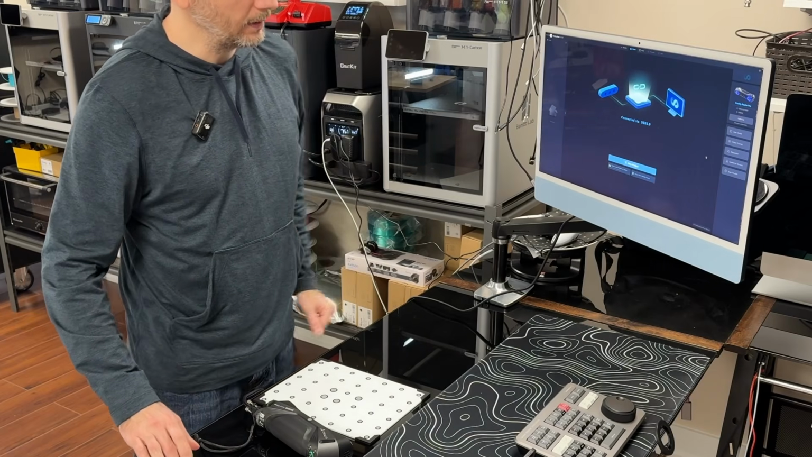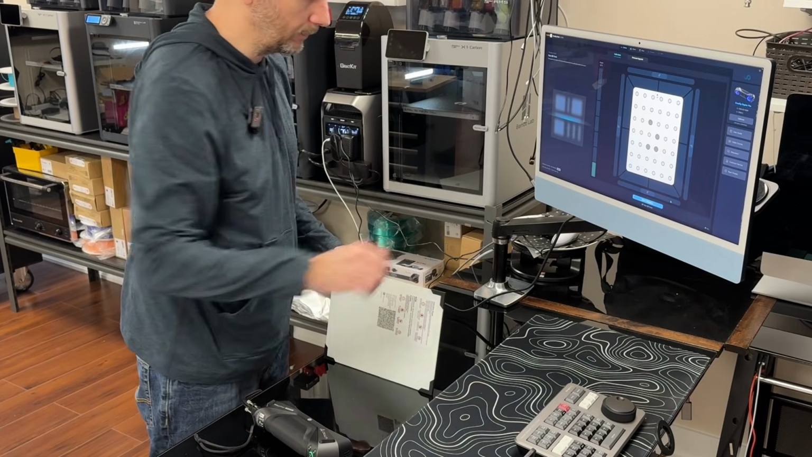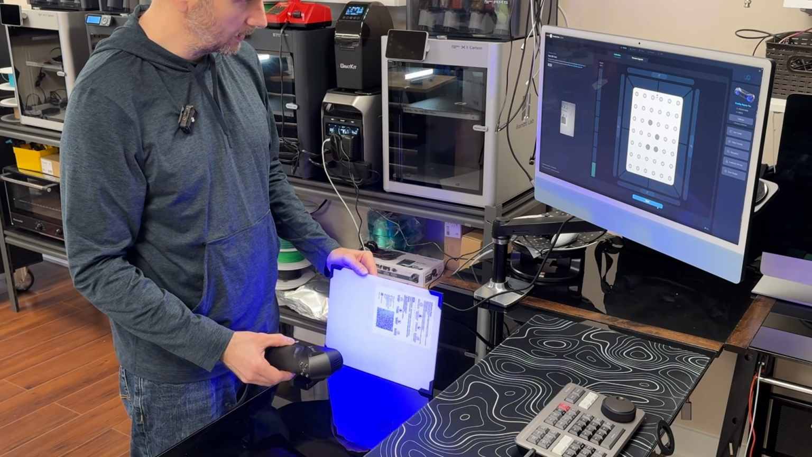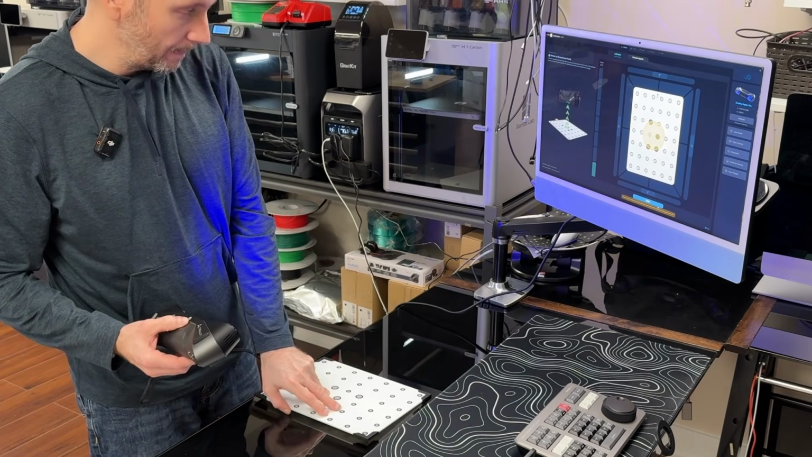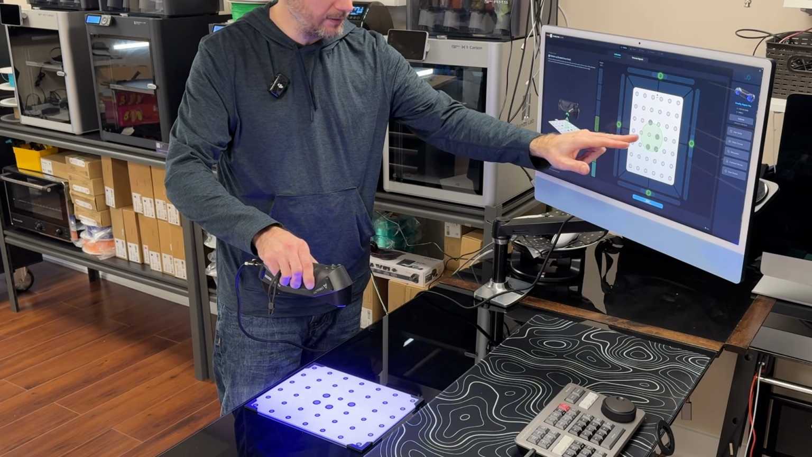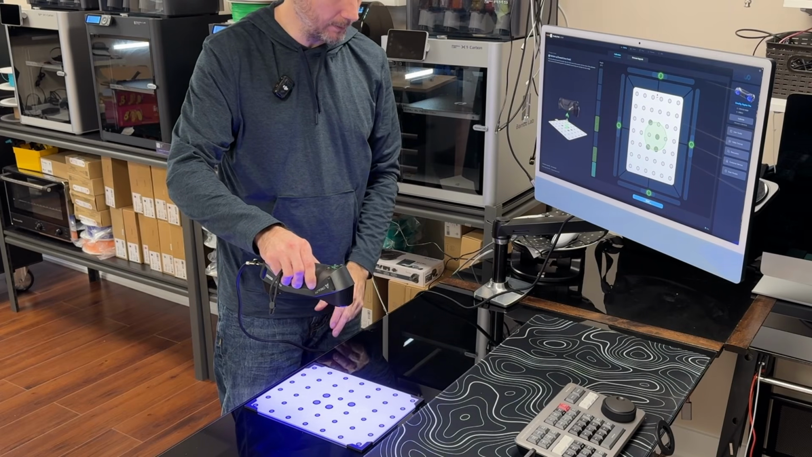Up in the right-hand corner, there is a calibrate button. So if we go down to the bottom where it says Start Calibration, we can scan this QR code. There we go. And we're going to try to line up the markers so that they're all staying in the center. We're also going to position the scanner so that we're projecting it to the center of the plate.